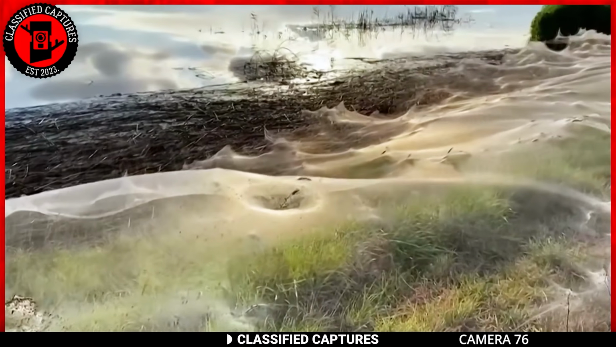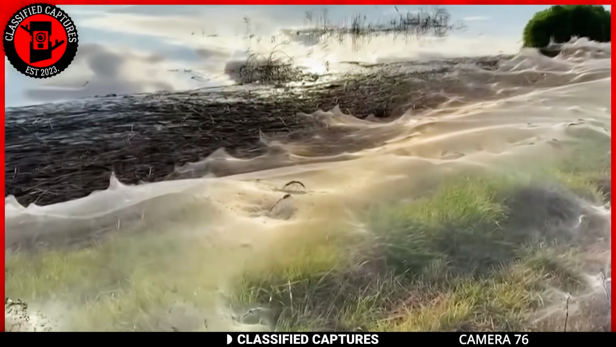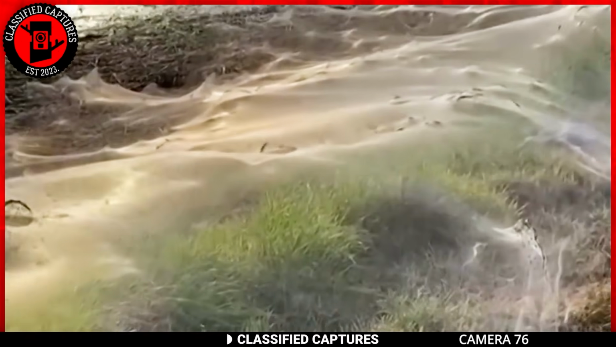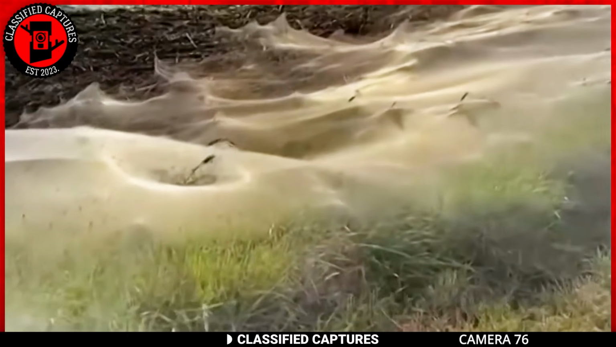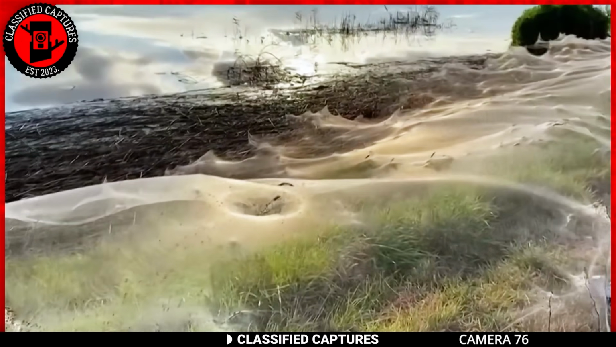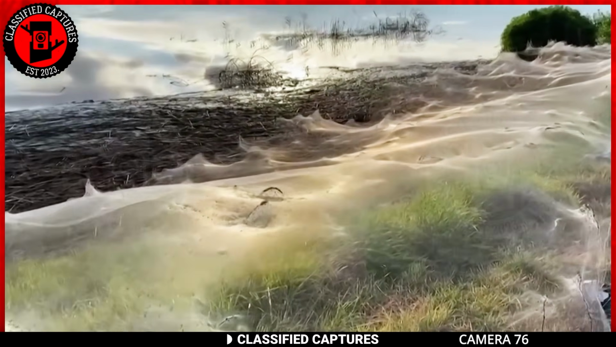What in the web is going on here? In this footage, you can see what looks like some sort of transparent cloth covering the trees. But no, my friends, that is a blanket of spiderwebs. You heard me right, spiderwebs.